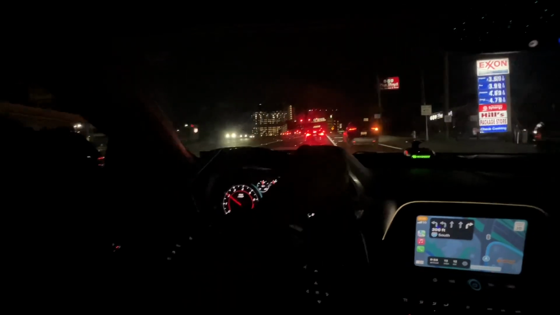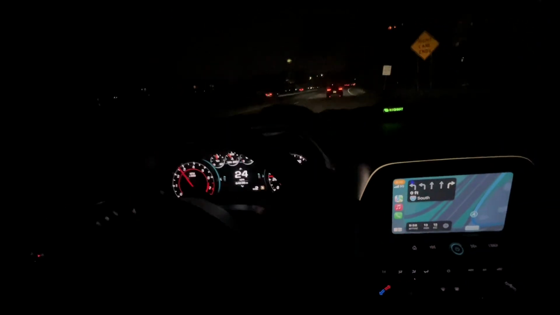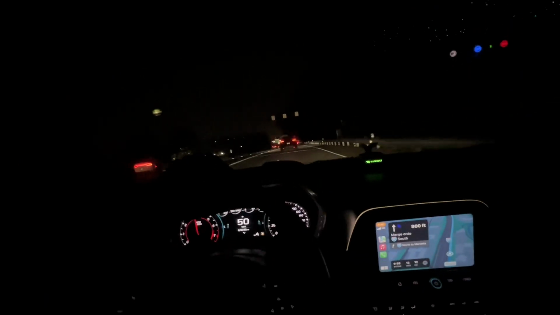Now we are about to get on the highway, as y'all can see. What the fuck? Oh, that was his friend. Bro, we are at 50 miles in forward.